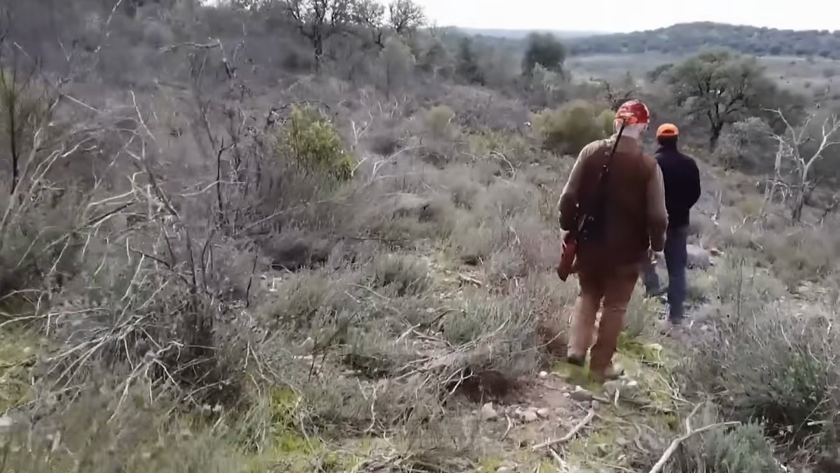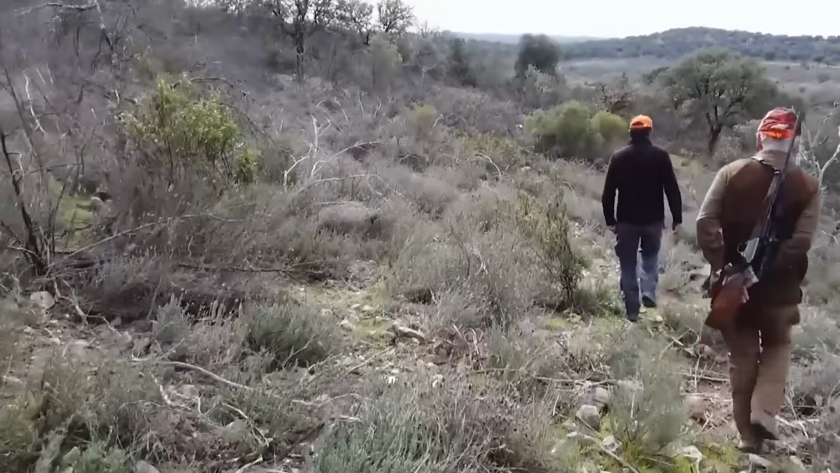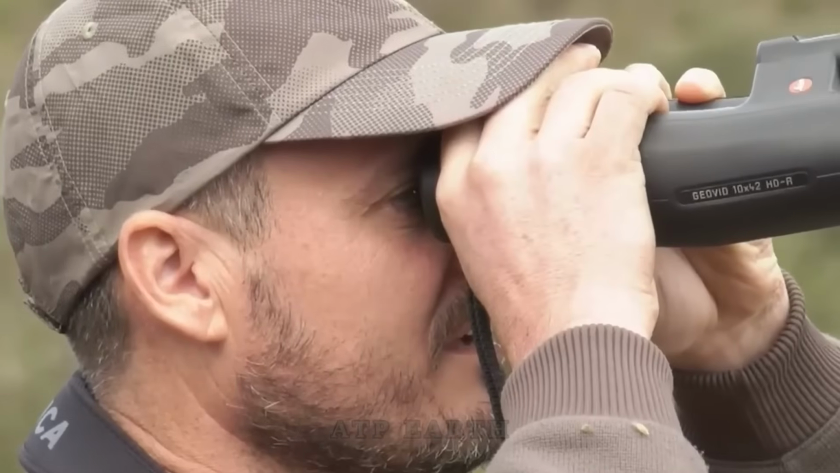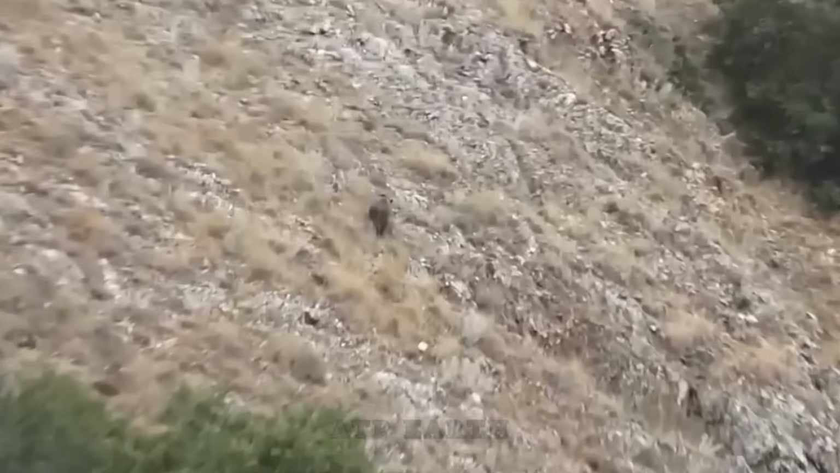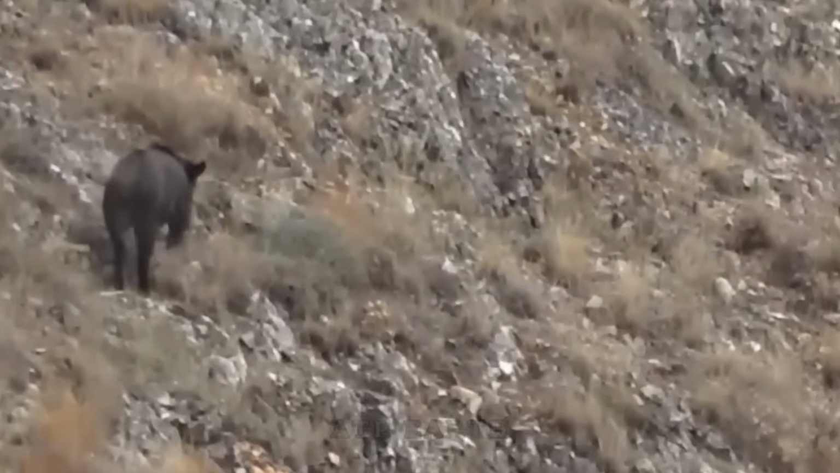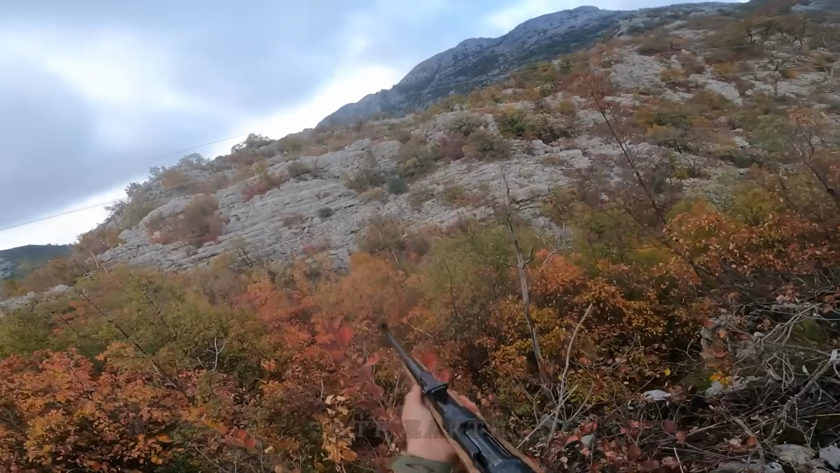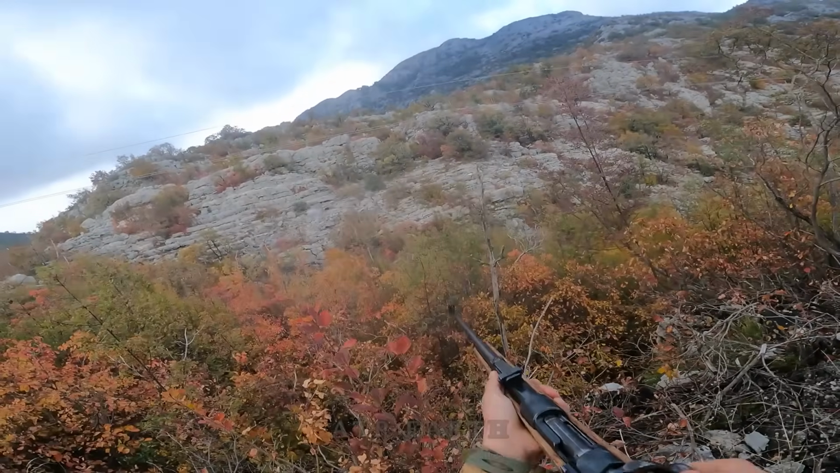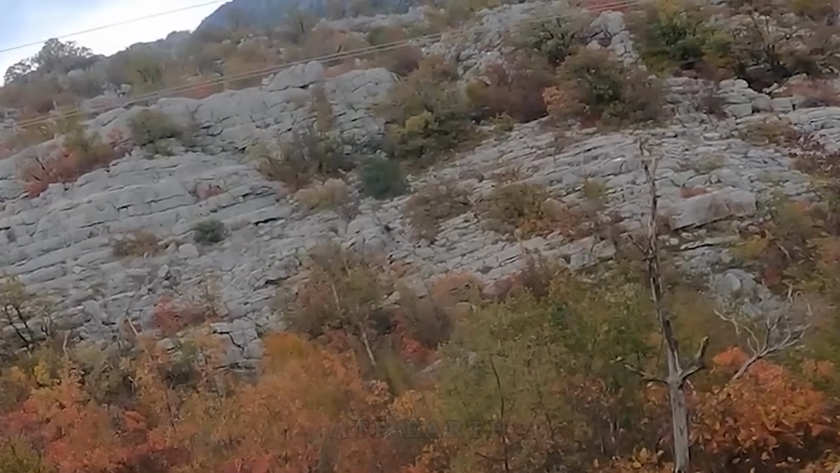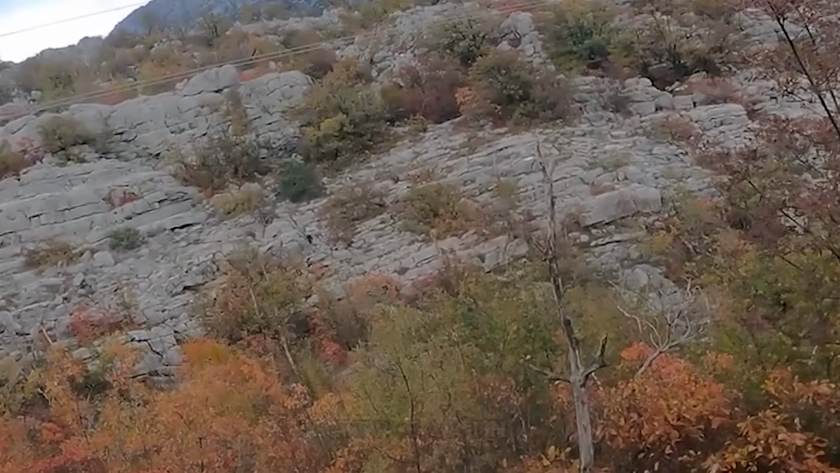Even though it was already late in the day, I still wanted to hunt a few more wild boars. Over on a distant mountainside, one suddenly dashed past. I quickly raised my rifle and pulled the trigger repeatedly. After that burst of gunfire, my teammates and I had successfully taken down one more target.